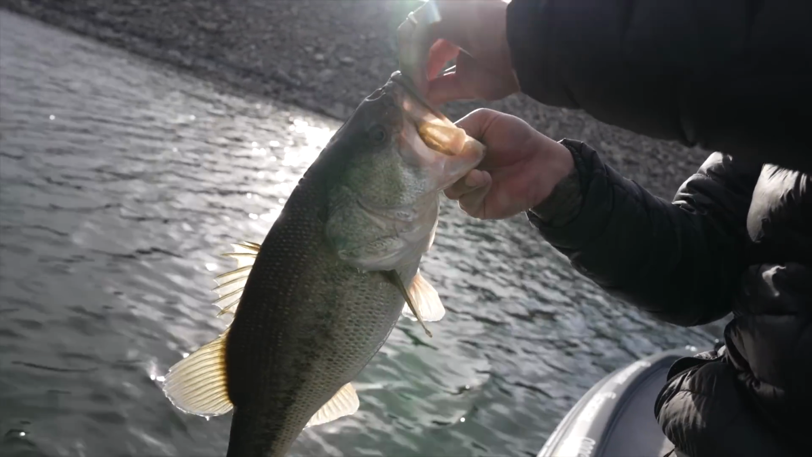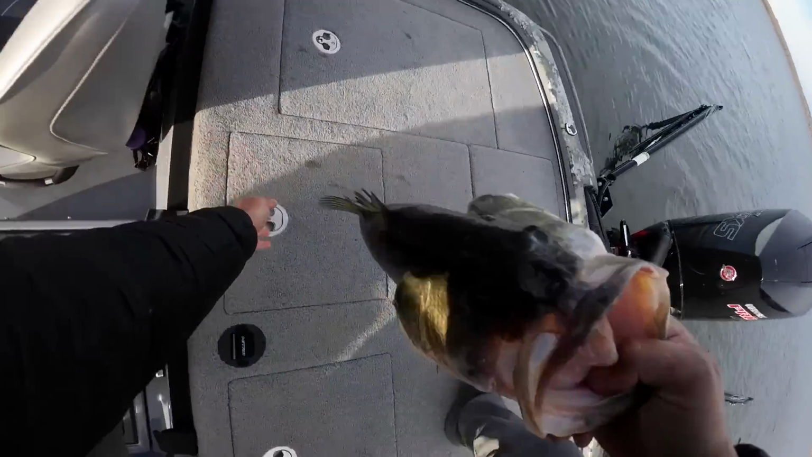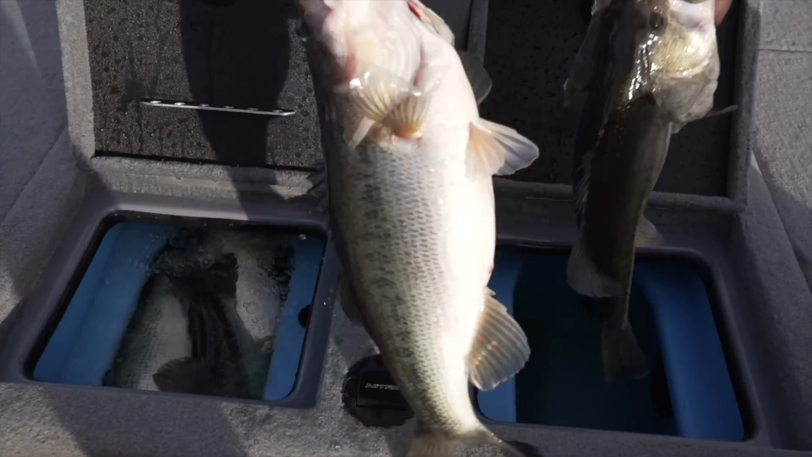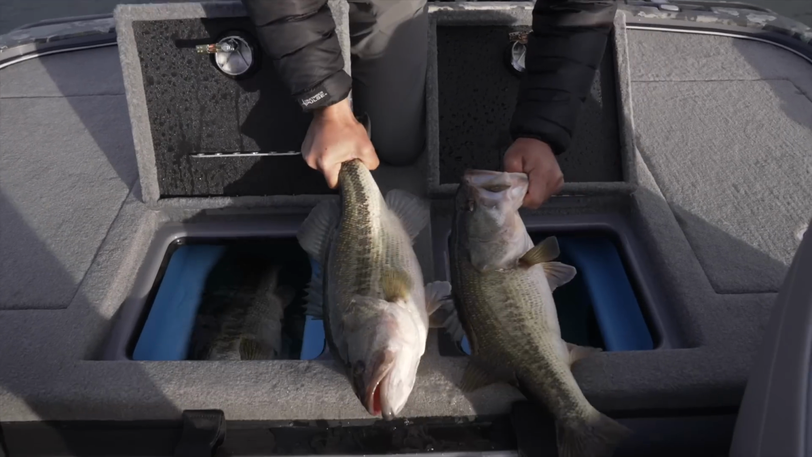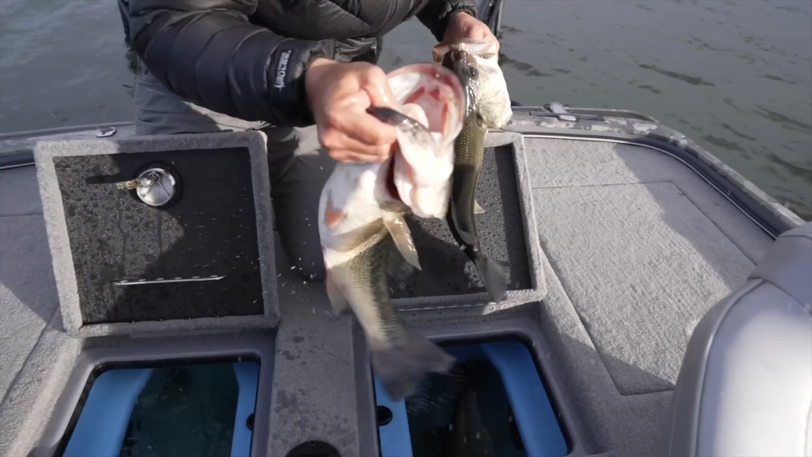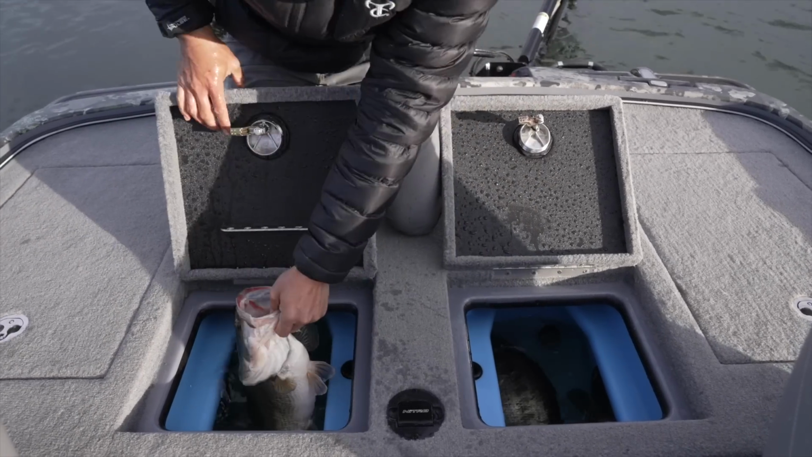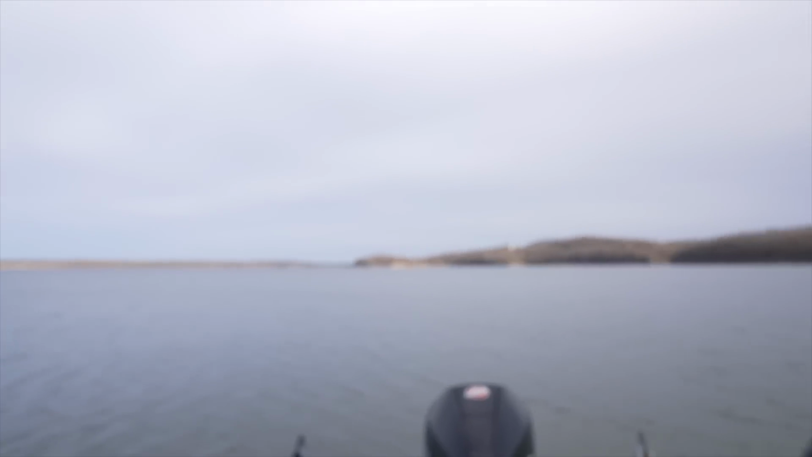Dude, just straight nasty. How many we got in the live well? I gotta check. These are all freaking hammers. Look at this. Is that the small one? Look at that big one. 3, 4. All right, that's number 5. Let's see what kind of limit we can put together. Little pre-season warm-up. Ooh, love it.